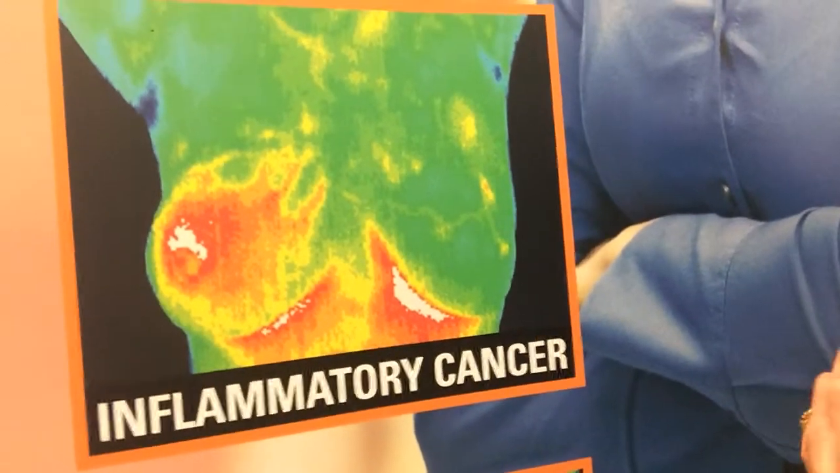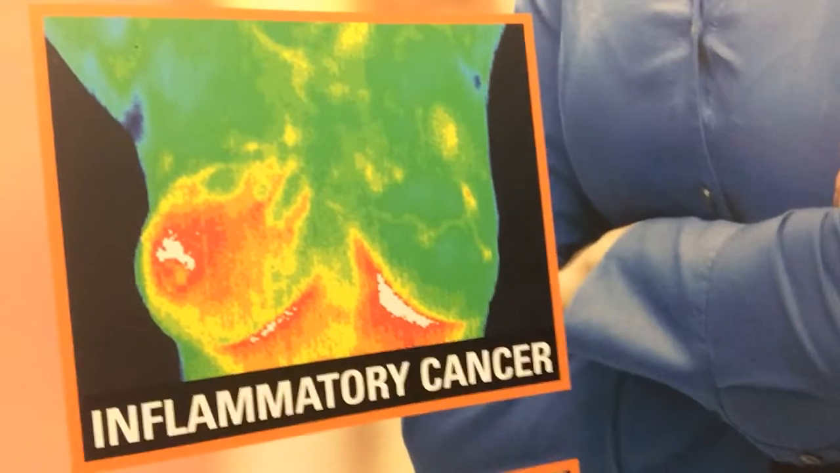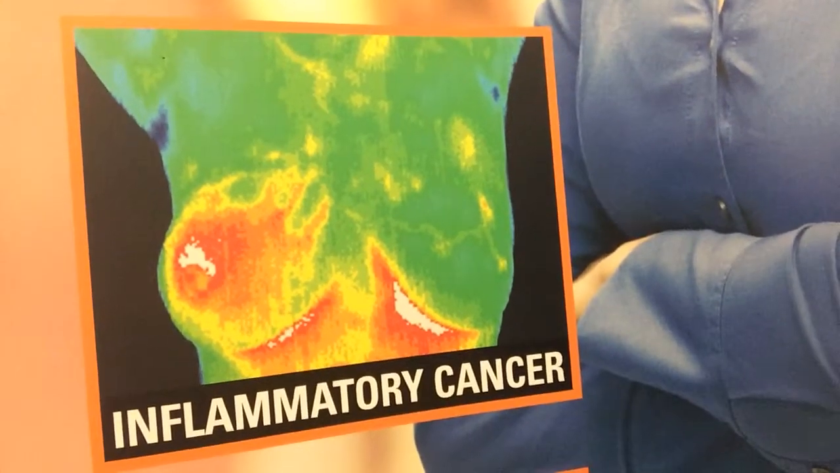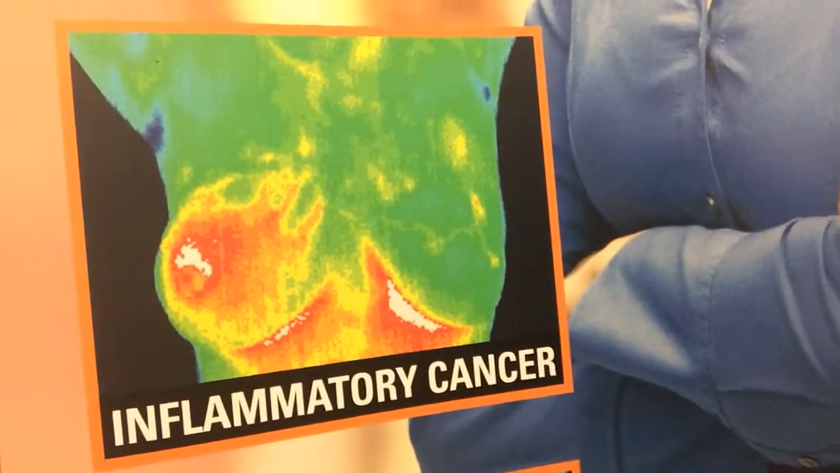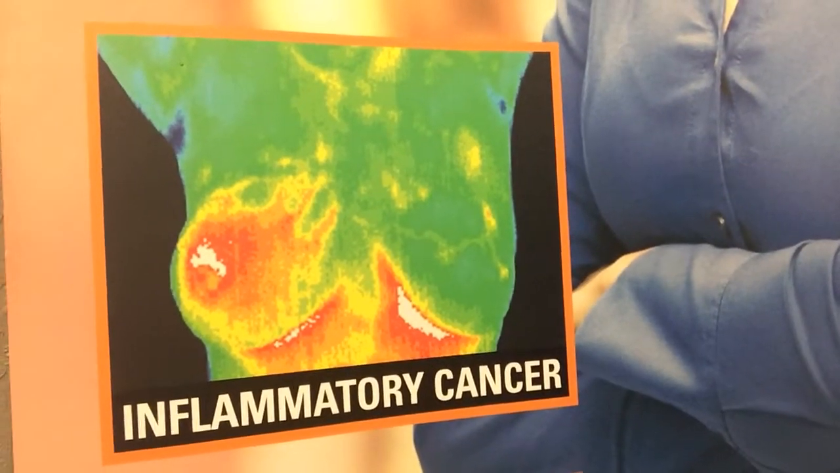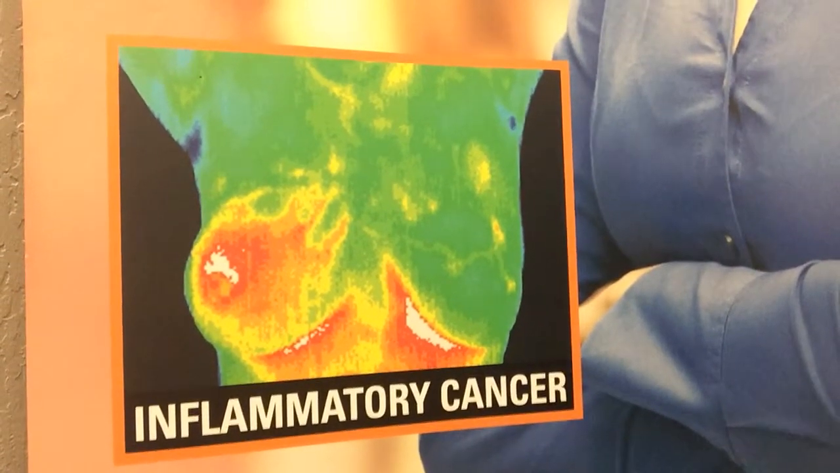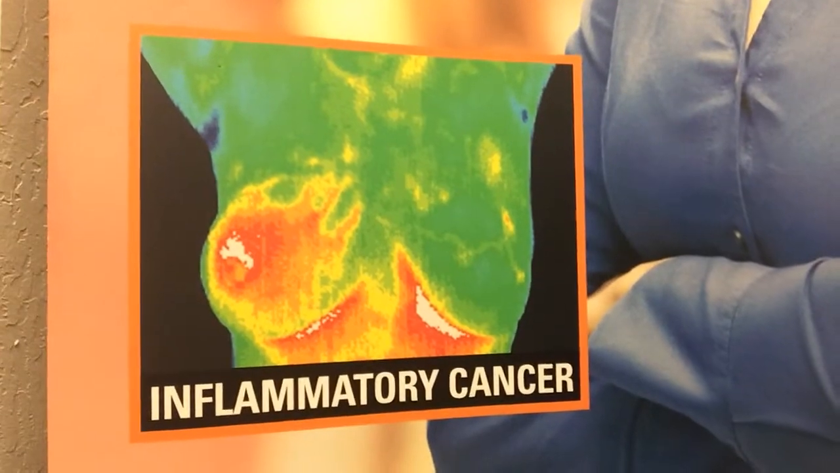I'm going to talk a little bit about inflammatory breast cancer. Now, inflammatory breast cancer, that's this portion here, you can see is very hot. This does not typically show on a mammogram. So your mammogram will not see this, and the reason for that is it is not a lump cancer. So it's not a lump at all. The whole breast kind of goes bad. Additionally, this is usually a fast-moving cancer. It's very aggressive. Most women do not know that they have an inflammatory cancer until there is actually skin change on the exterior of the breast.